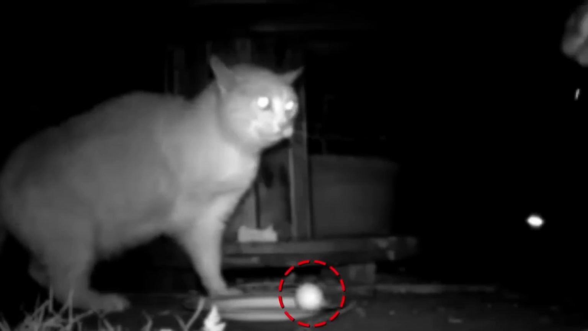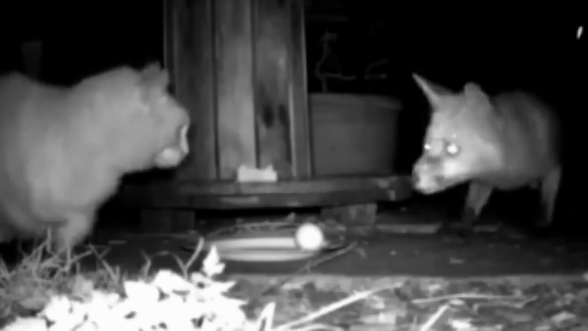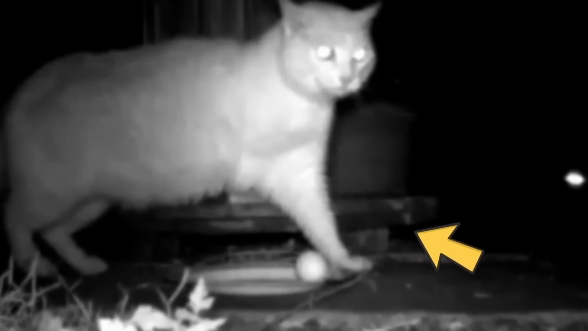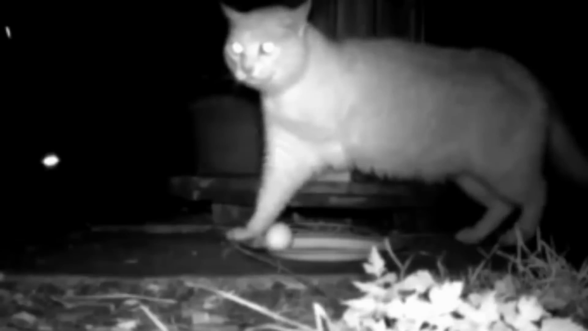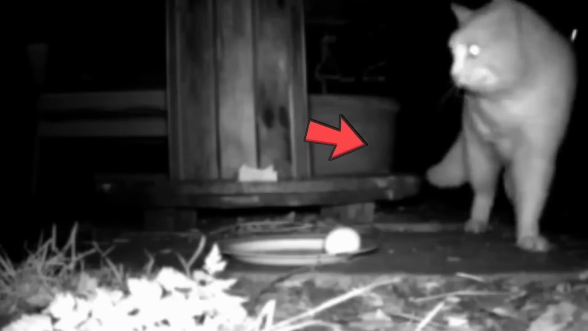But the cat refuses to let that hinder it, and it stands its ground, ready to defend its territory and the precious egg. The fox tries to grab the egg, but the cat quickly pounces and scratches the fox with its claws. The fox runs away and comes back again for the egg, but the cat doesn't give up. It continues to fight back with all the strength it has, determined to protect what's rightfully theirs. In the ending, the cat emerges victorious, scaring off the fox and reclaiming the egg. It's truly amazing to see how much courage and resilience this little feline has, despite the odds being against it.